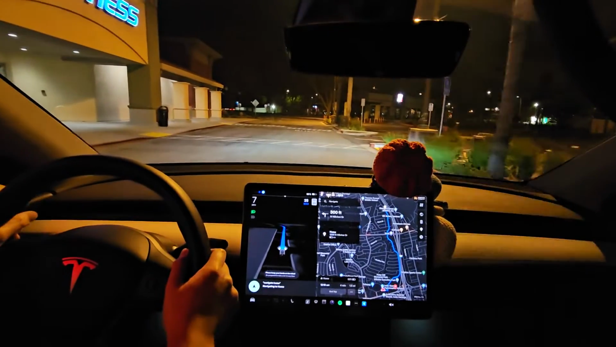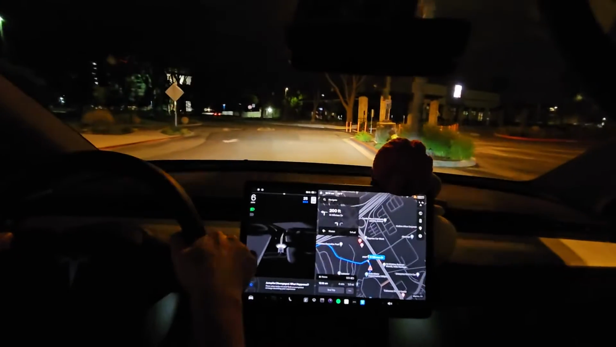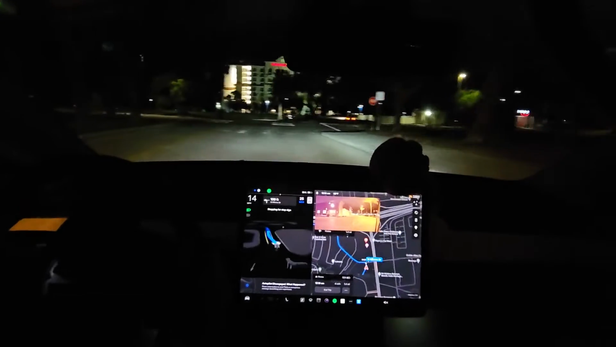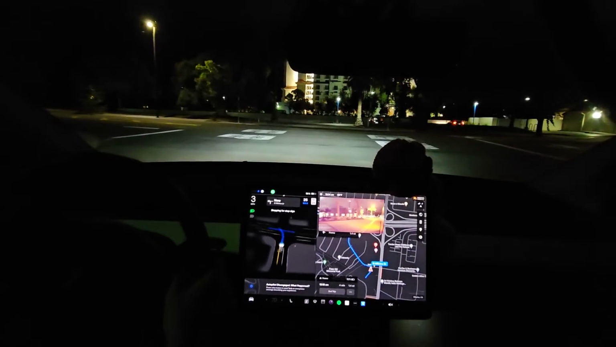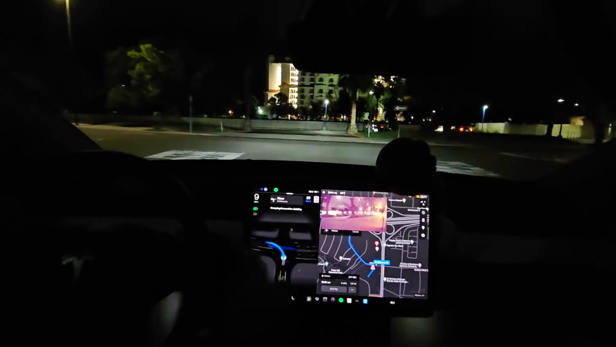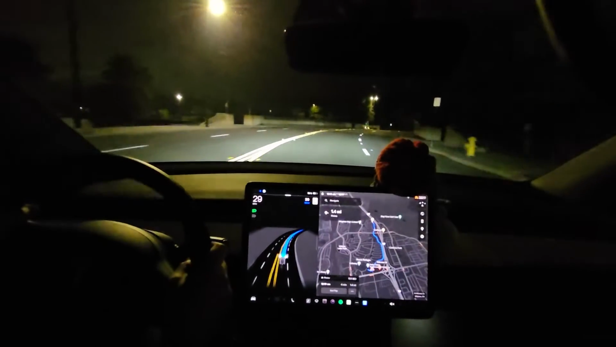Let's try it one more time. I'll give you one more try. Nope. I'm not trusting that. Now turn left onto North Hillview Drive. Does it know I have to stop? Okay, yes it does. And we can go. So you can see where it's looking at this. It's creeping forward for visibility, and we're good. Whoa! I feel it accelerates a little hard there.